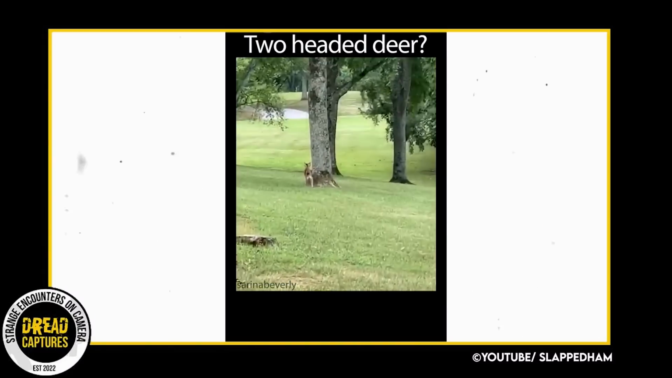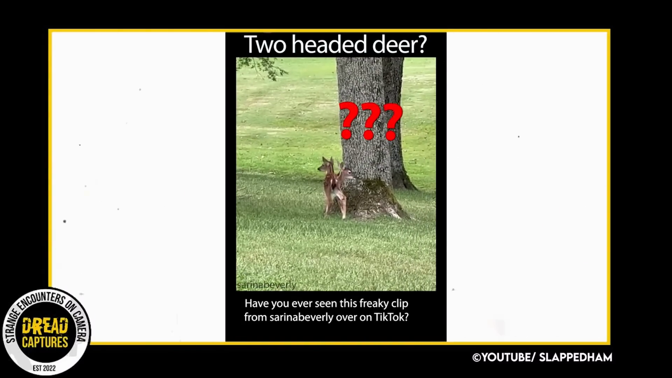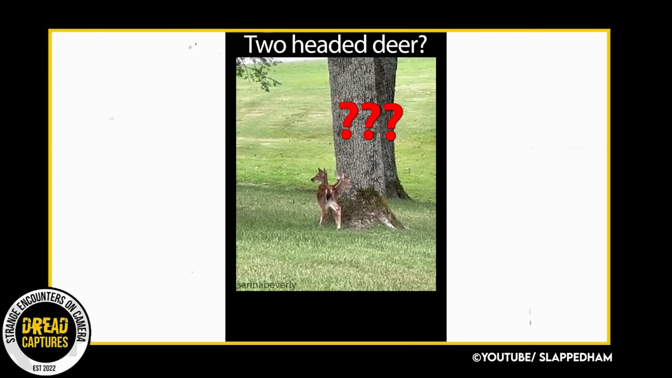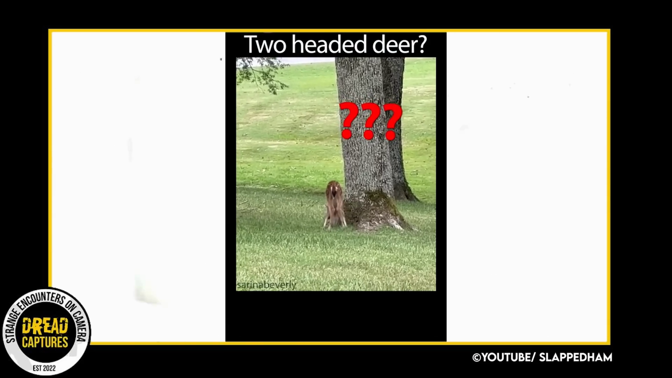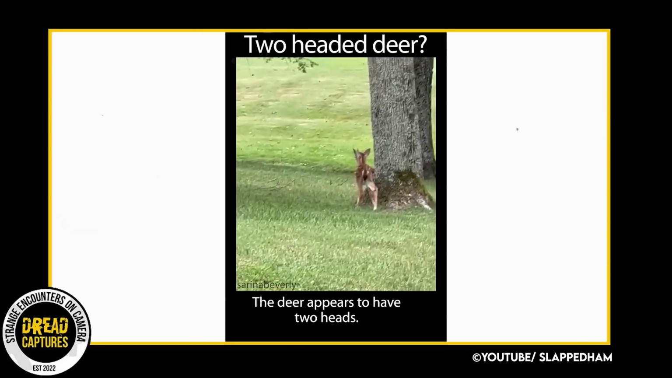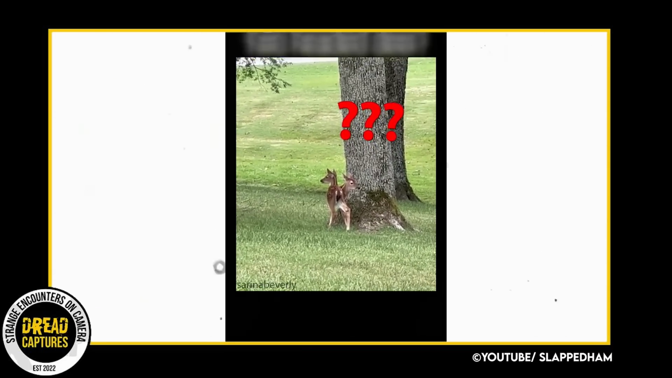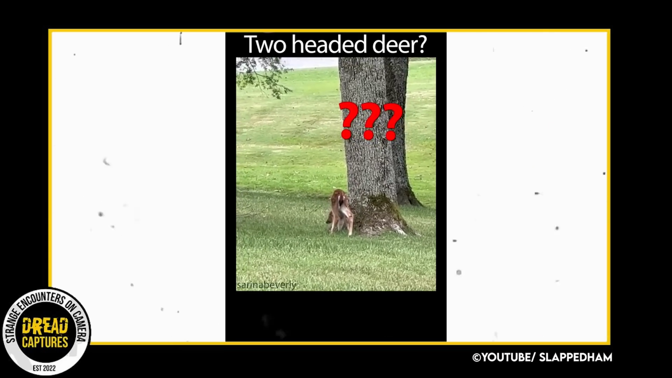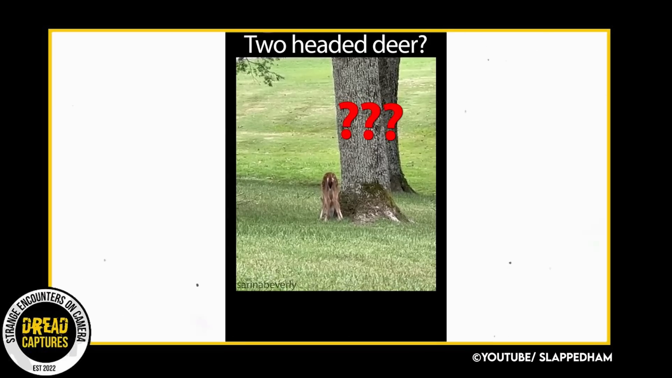This is more of a funny video than one to take seriously. A lady in a park spotted what she thought was a very frightening and incredible sight. A mutant deer with 2 heads attached to one body. This video actually went viral. Many people believed it to be a two-headed deer. I wasn't at the park that day, but I'm going with this being an optical illusion. It's really cool though.